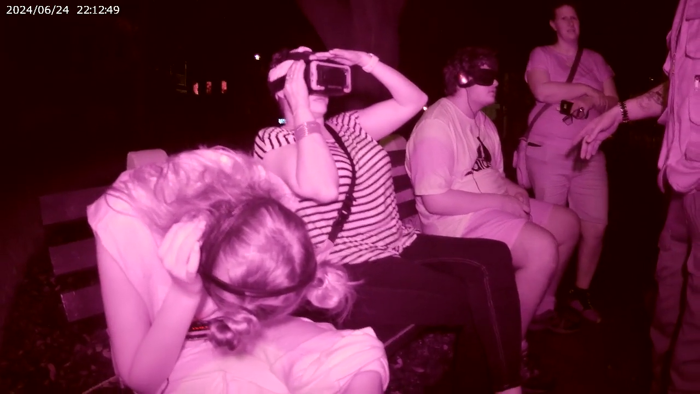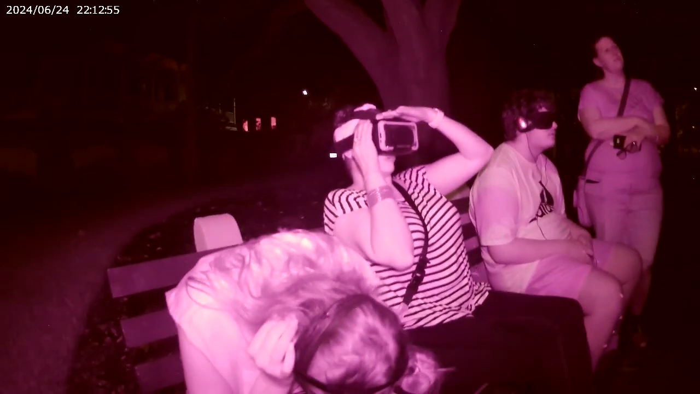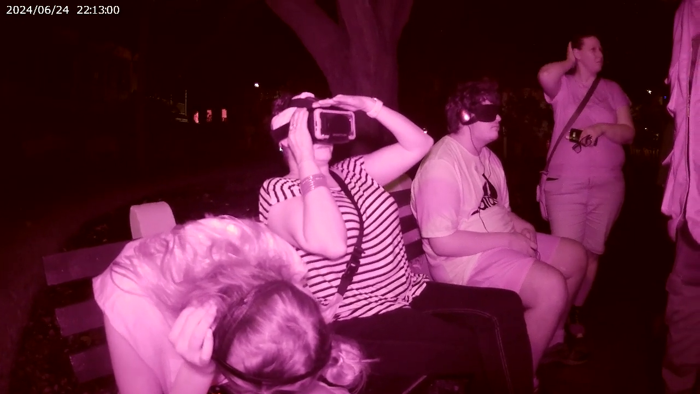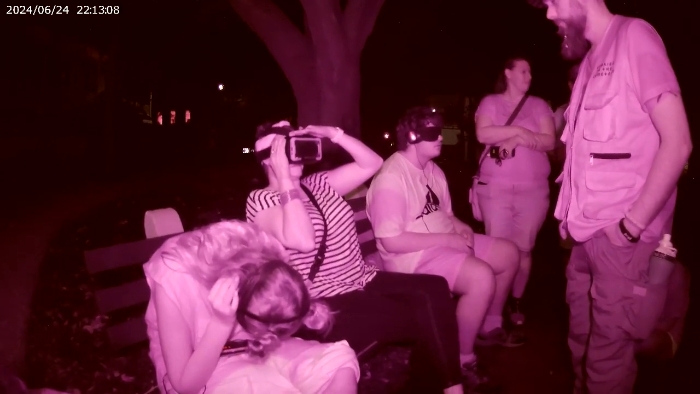And it might be a woman on the left side. She has long dark hair. It's pulled back. It looks like a little kid. That almost looks like a ring around his head, or like a little hat ring around his head.